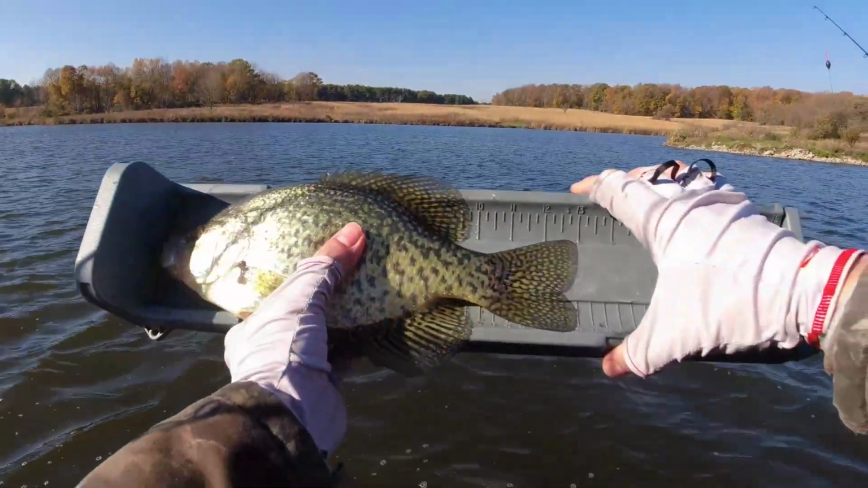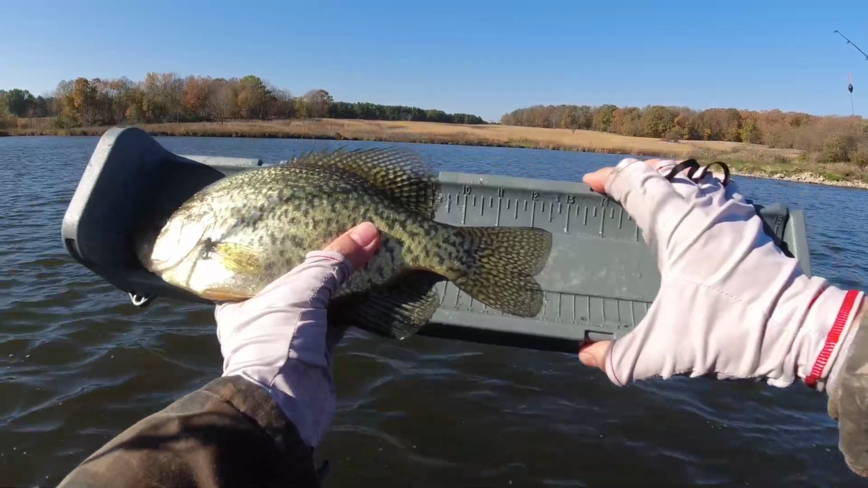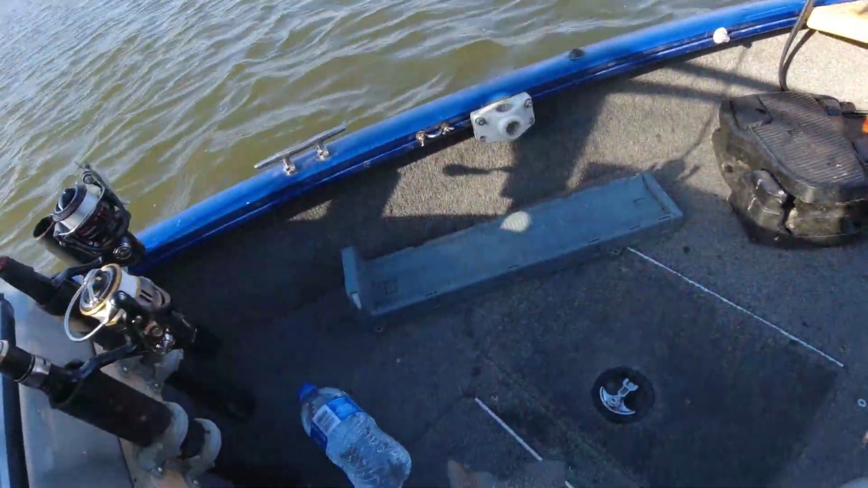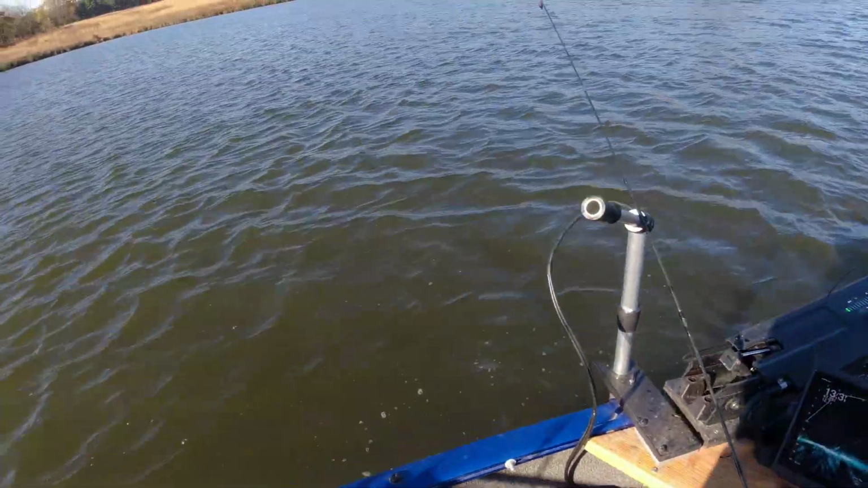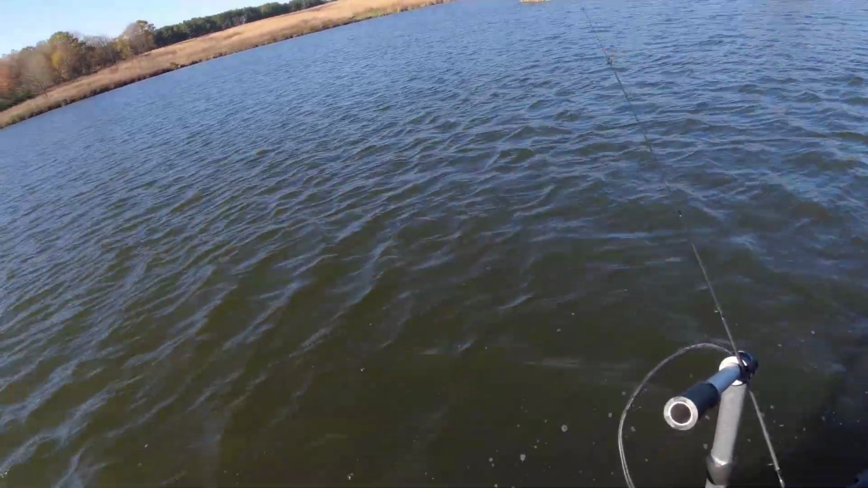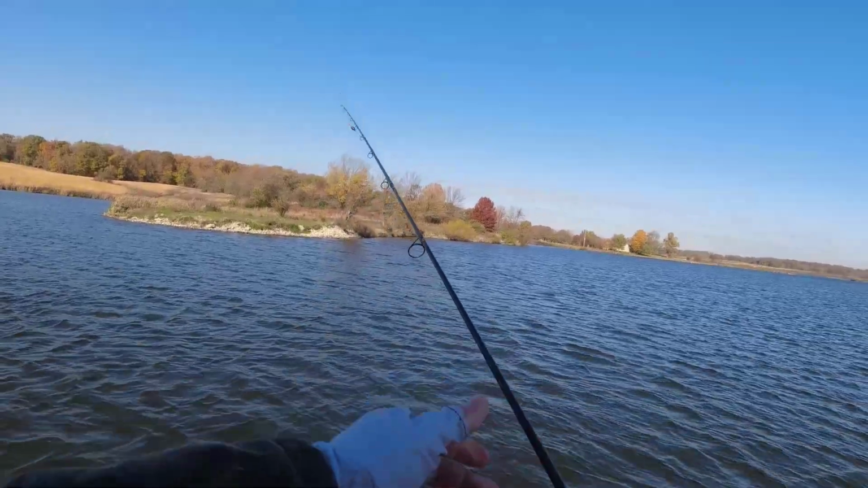This is a 12.5-inch fish, almost 13. Look at this fish. Sometimes they see it and they bite it anyway. I'm gonna harvest this fish. I apologize, but who knows if I'll have good fishing? Perch fishing is starting. Who knows if I'll even come fishing for crappie again.